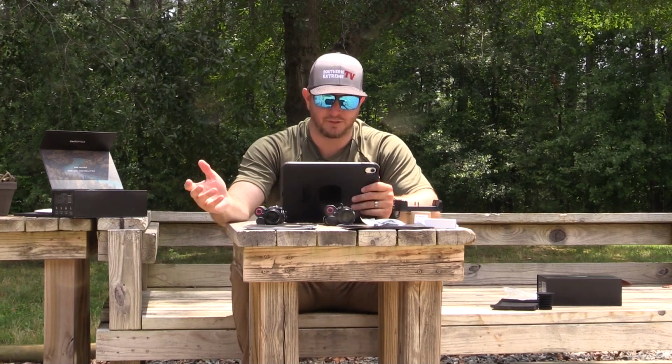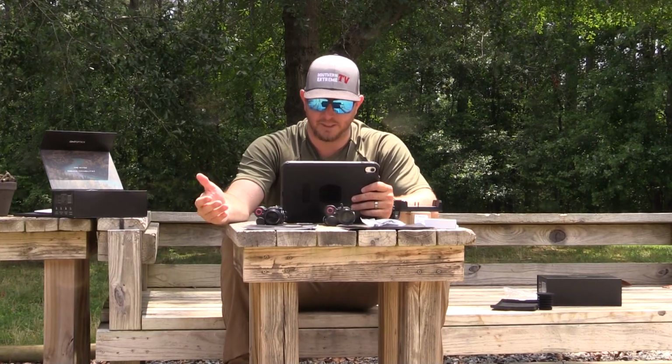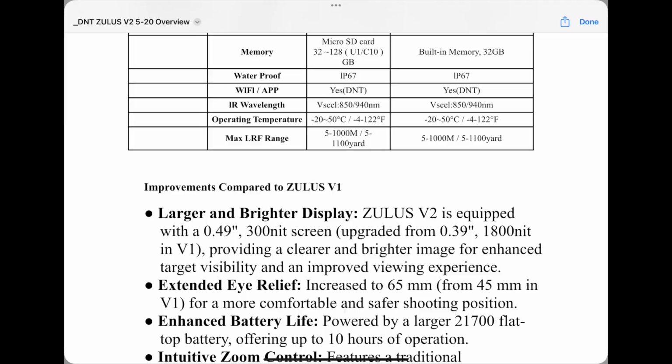So let's go into just some general improvements. They've got a list here. Larger and brighter display. The Zulus V2 is equipped with a 0.49 inch 300 nit screen, upgrading from the 0.39. So the screen is going to be better. The extended eye relief, which I mentioned earlier, is going to be better.